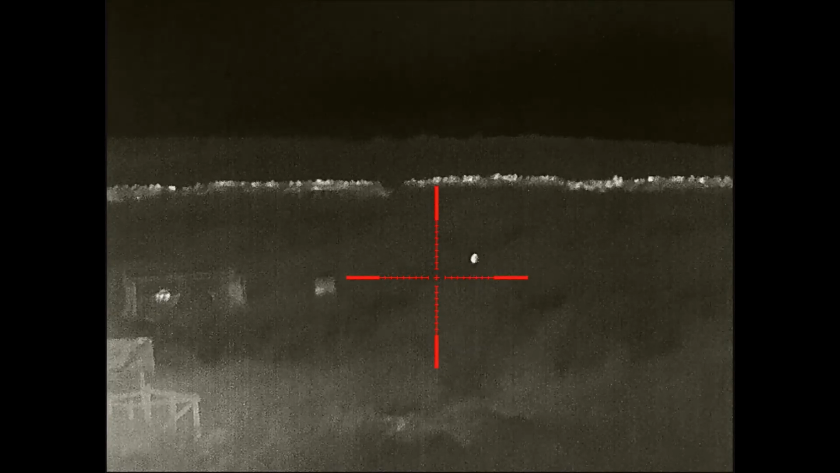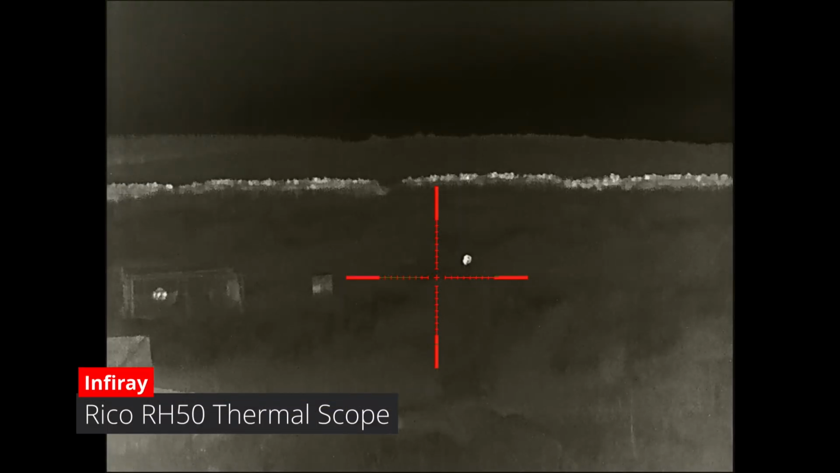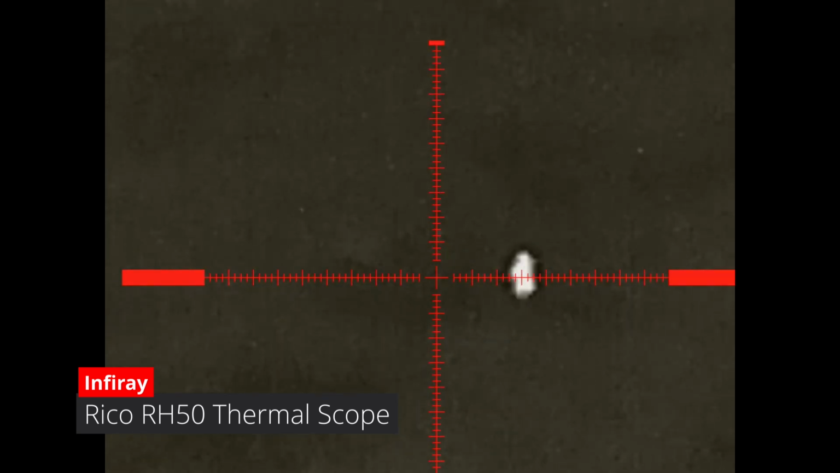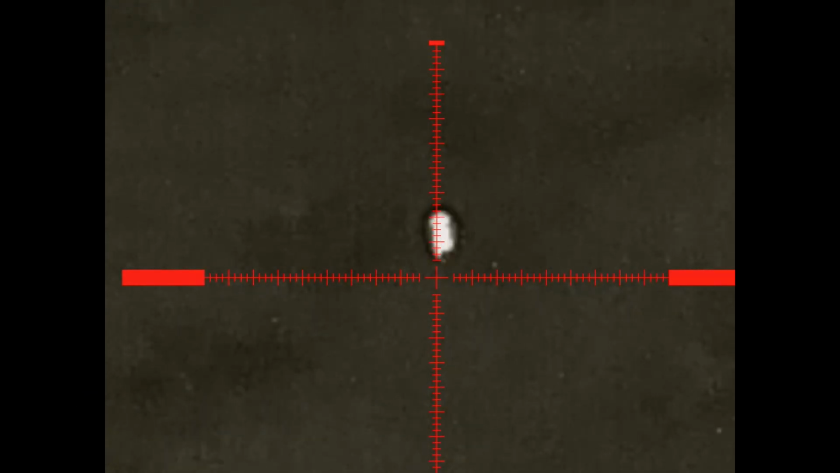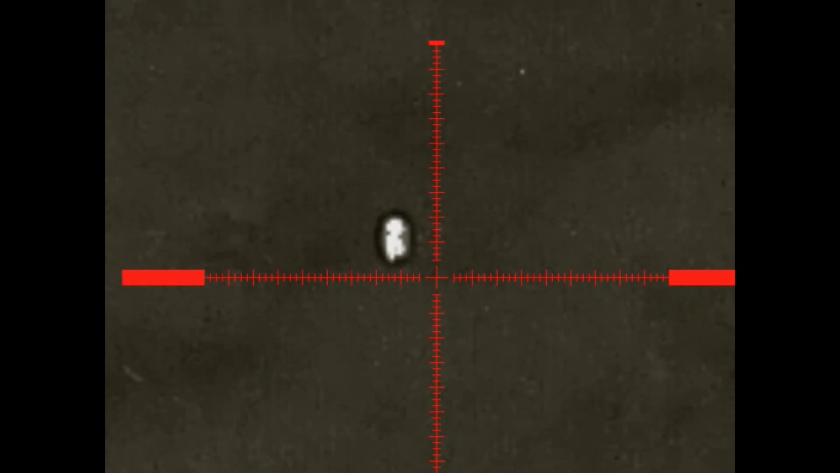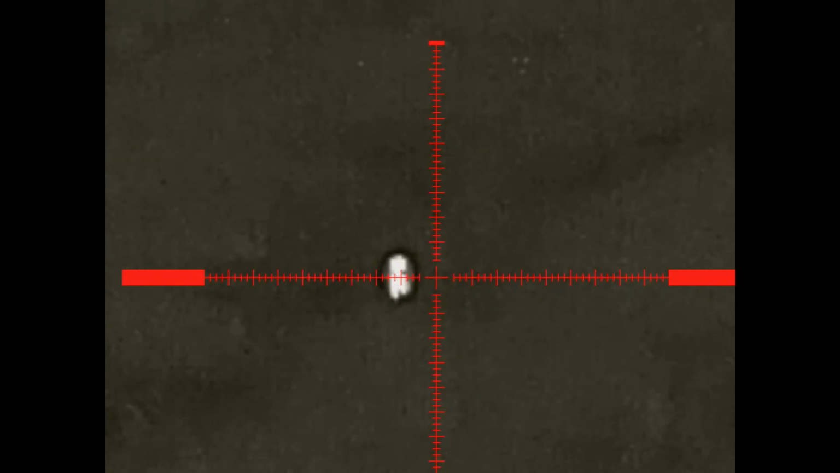And as I switched over to the rifle, it's just come up out the dip. So I'll zoom in and see. It's not a fox. I thought it was a fox. It's a badger. You can see by the shape, the way it's walking and its tail.